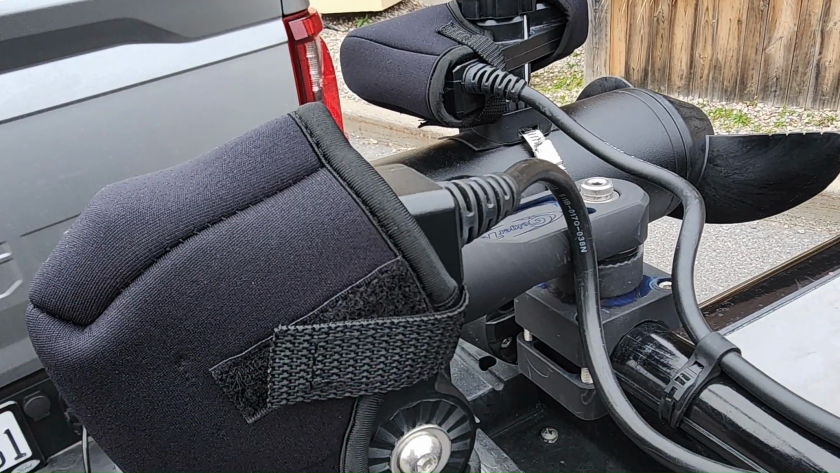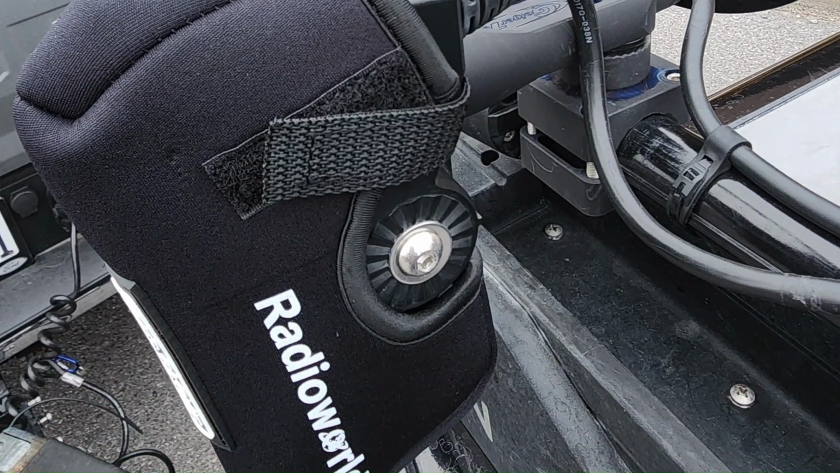I want to talk about now how I utilize both live scopes on my trolling motor. So I have two LVS 34s. I got one in perspective mode generally and the other one in forward mode. This gives me a great advantage, and let's talk about that.